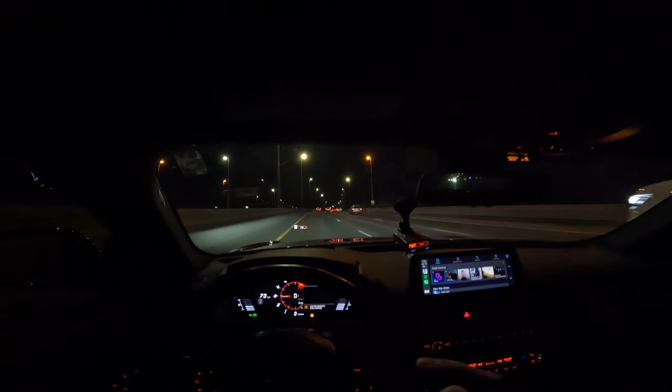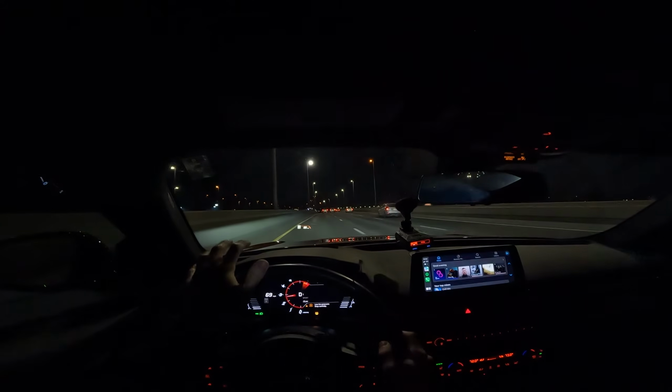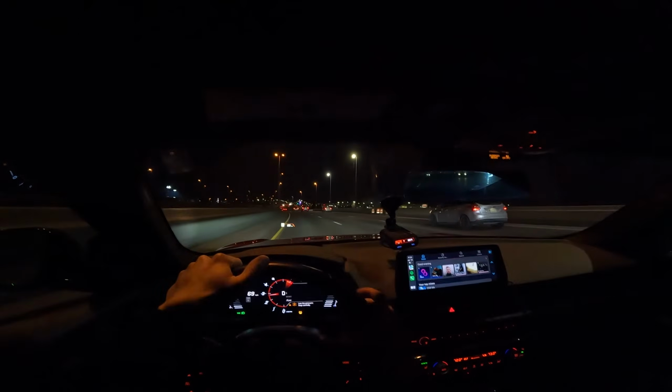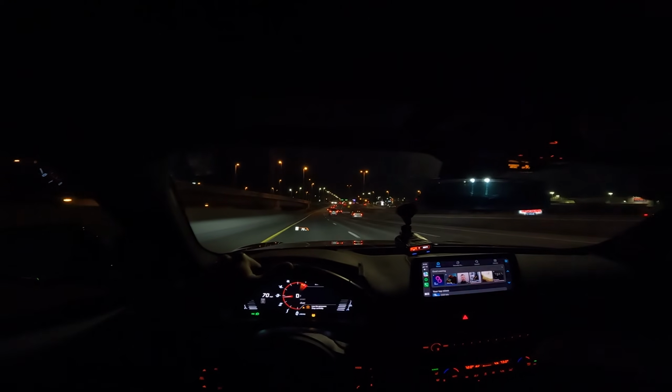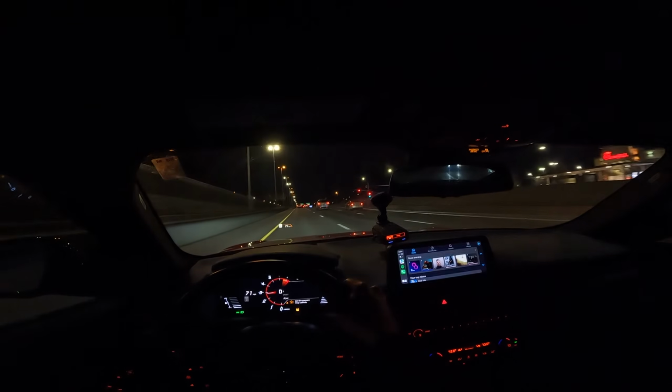Something I've thought about doing too, for some of these POV drives, is getting a mount that I could have on, for lack of a better term, a crossbar behind me. I was thinking about getting a mount that would sit back there and have the GoPro on it. Maybe have one of those GoPro Rode mics too, so maybe the audio quality would be a bit better.